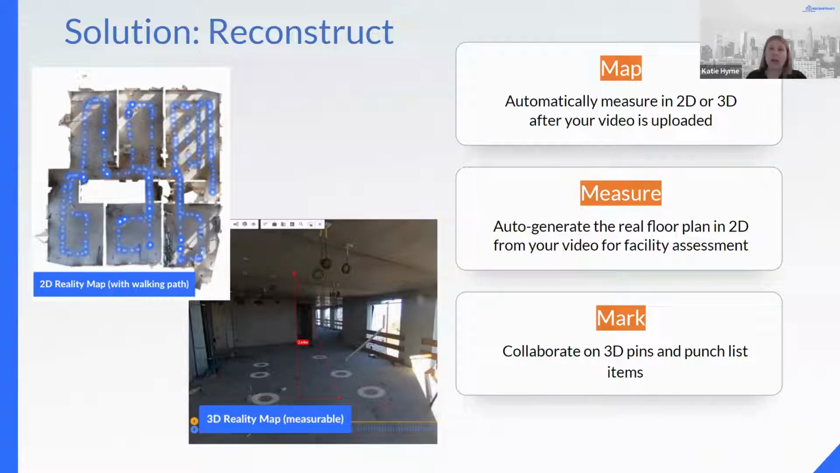Reconstruct allows our users to automatically generate a real 2D floor plan and a 3D reality map from a simple video. Once this video is uploaded into our platform, users can measure distances to a sub-inch level of accuracy. And teams can also collaborate within the system by dropping pins to mark off items for a punch list.